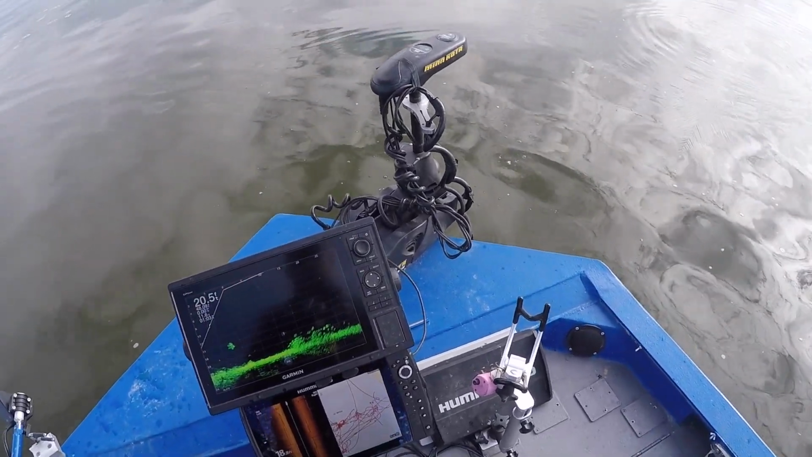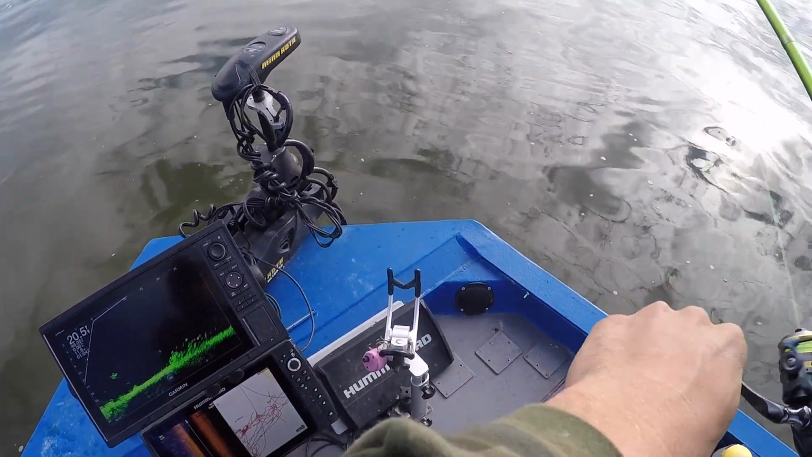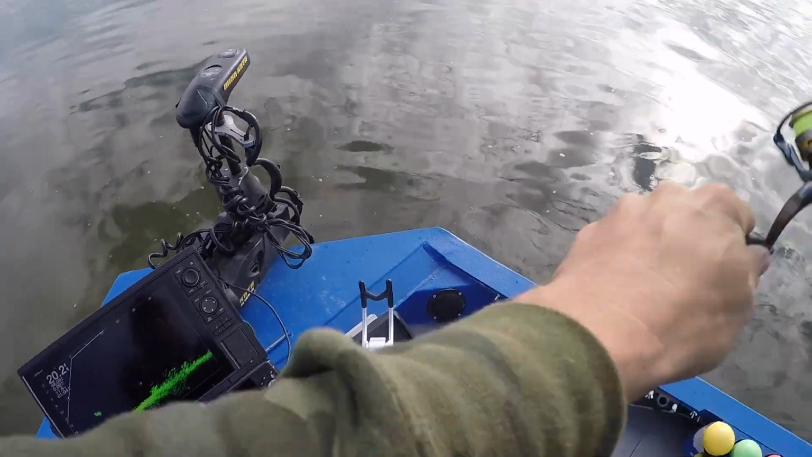All right, so there you can see our jig dropping down. There's a pretty good fish sitting right on top of that pile there. See if we can entice him. There, got him.